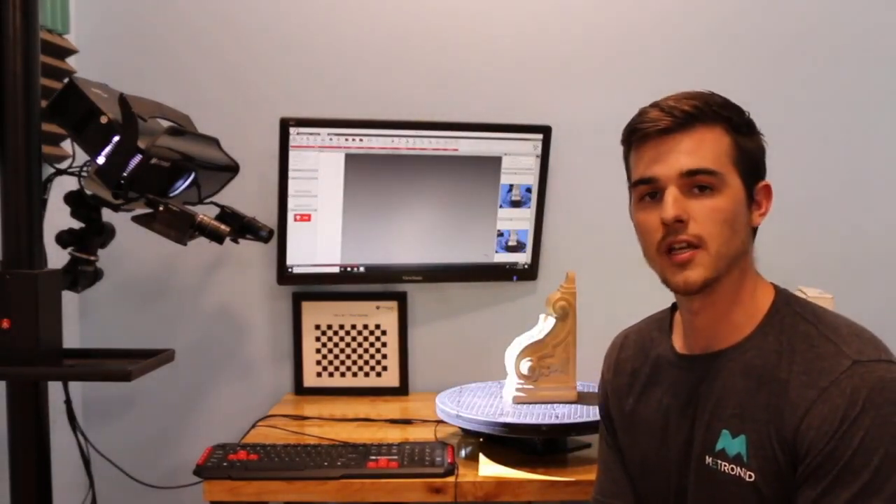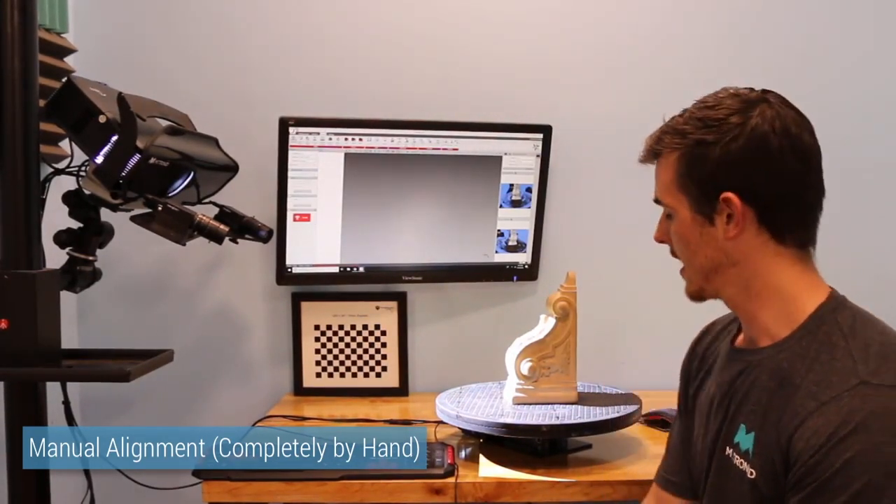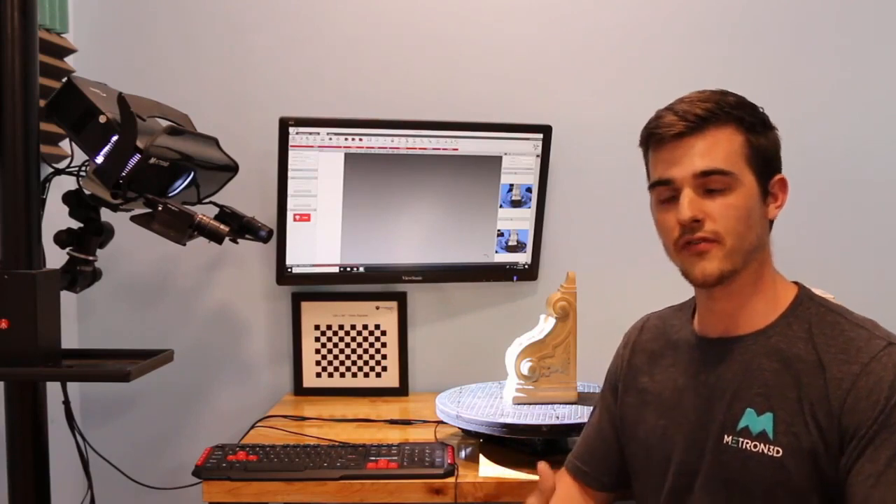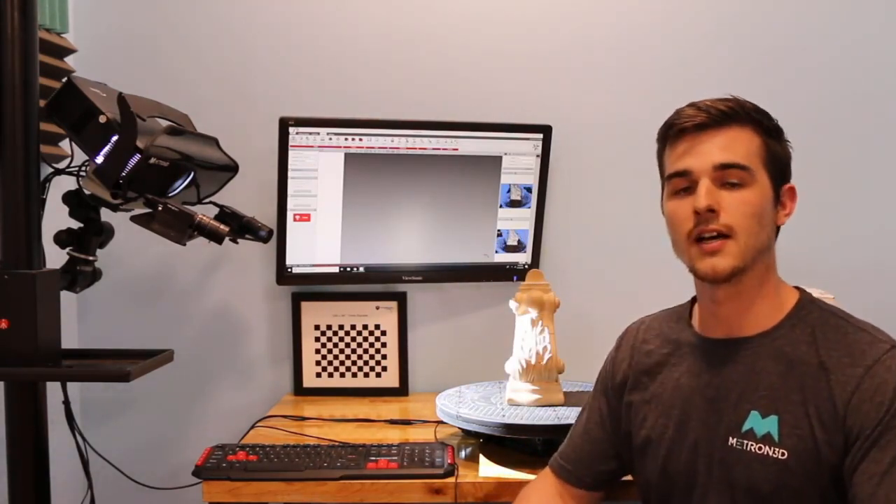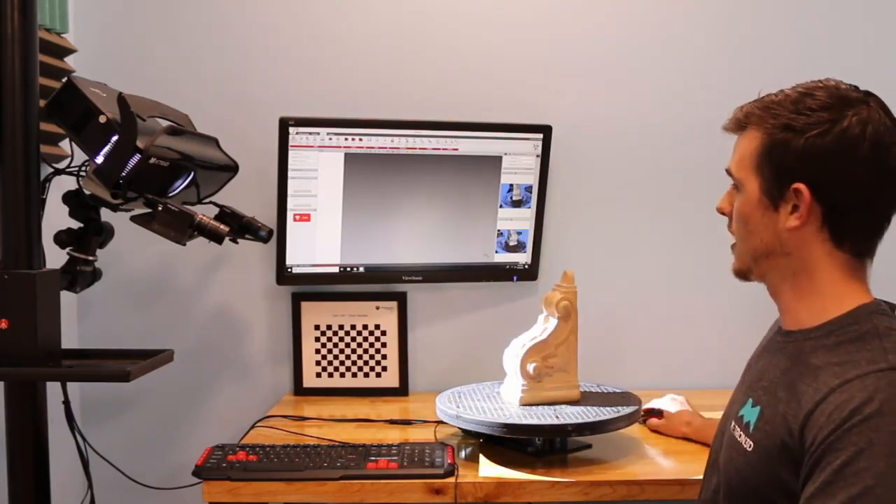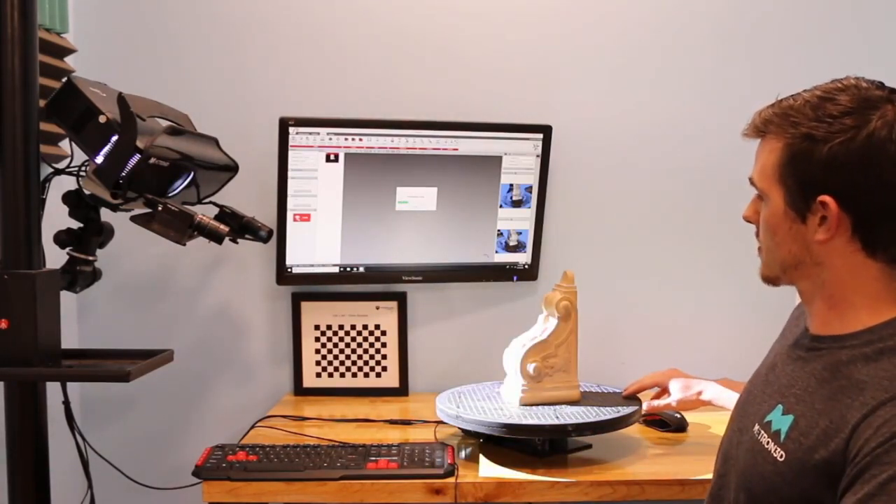Lastly, I'll cover the manual alignment feature. This is not one of the three automated alignment features that we walked through before. This workflow would need to happen if you move the part too far. Let's say you scan it here and then there. Well, it's not going to automatically align when you move the part that far. So if an alignment didn't happen correctly and you need to do it manually, I will show you how simple it is to make that happen. So I'm going to scan it in two positions.